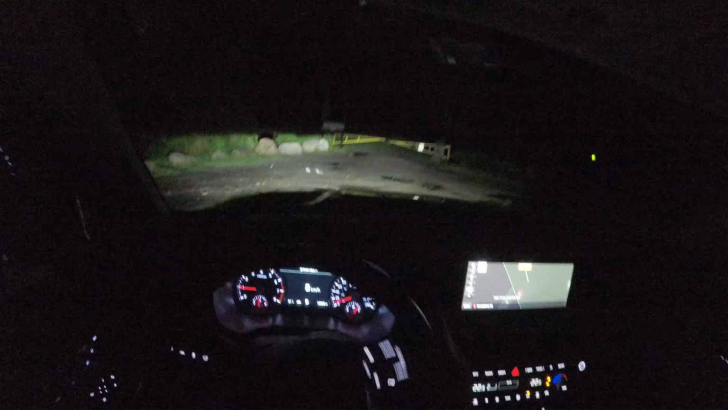In the full review, which will be on the left-hand side of the screen like right now, I'll tell you more, and whether I like this car, or if I recommend you go with a different car instead.